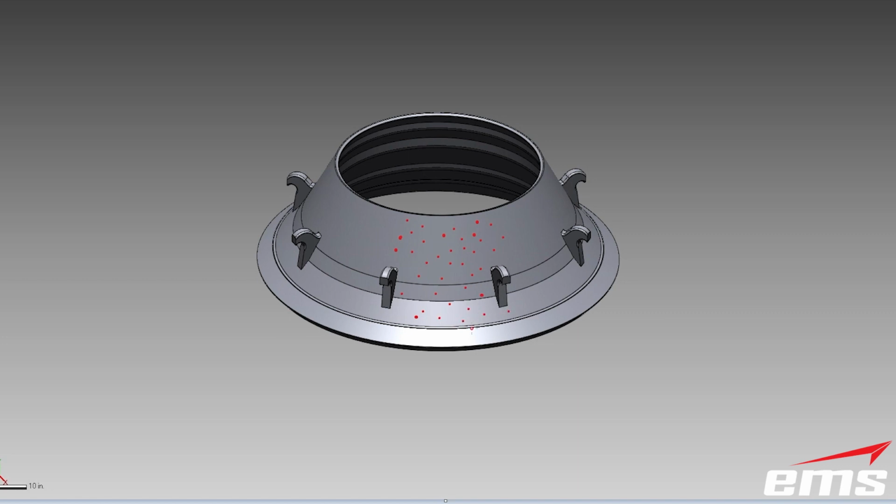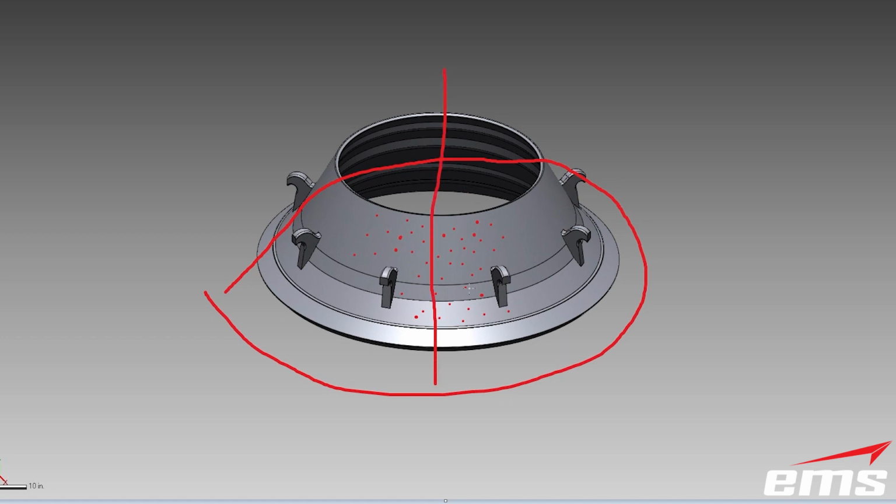Now, if we were just reverse engineering this part, you could target up about a third of it, maybe a half of it, and you would only need to scan probably between a third and a half of it, and that'll give you enough data to find the center axis through the part.